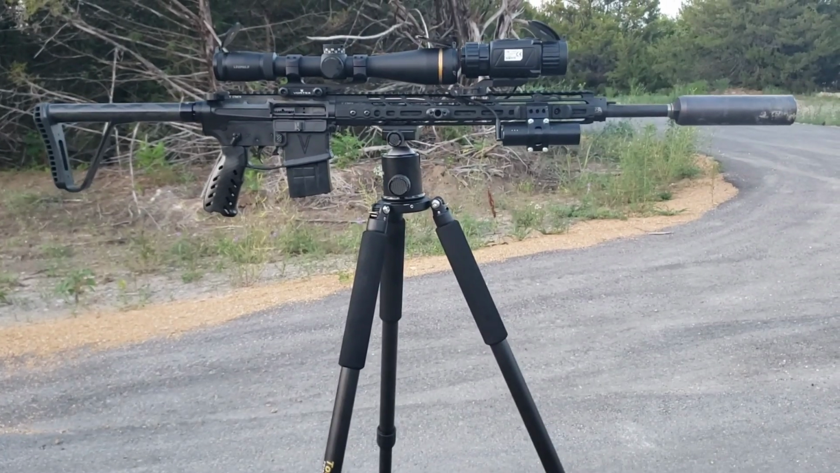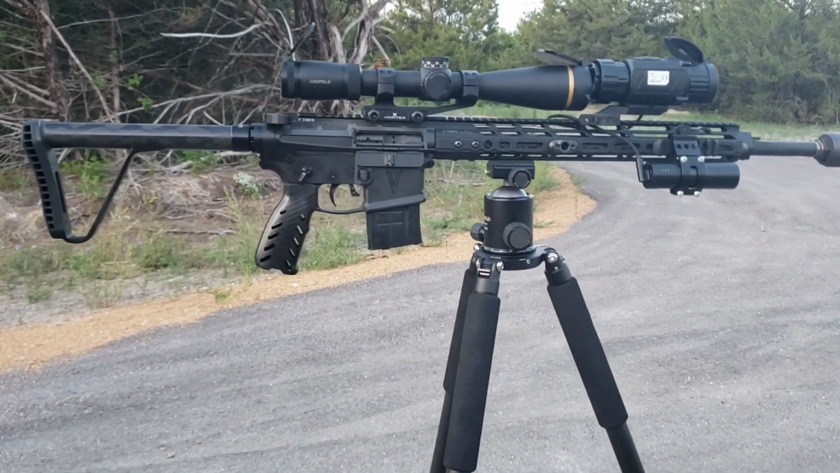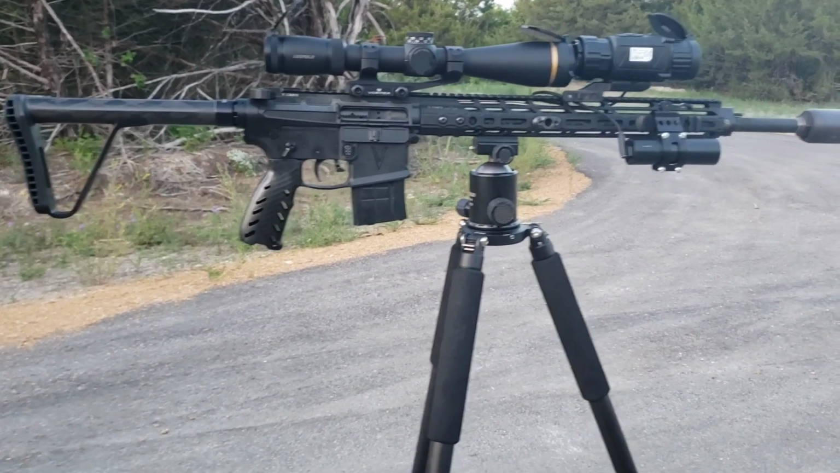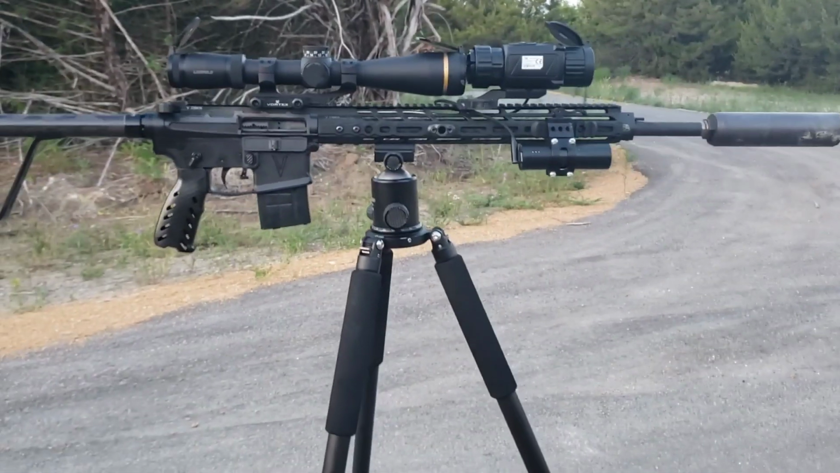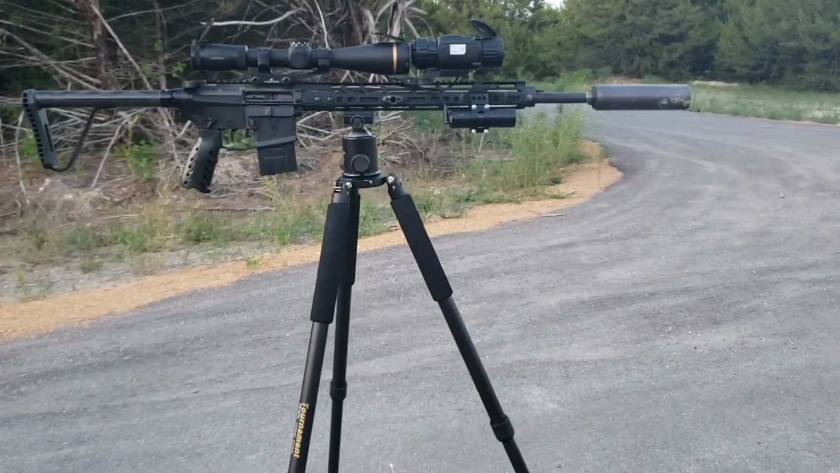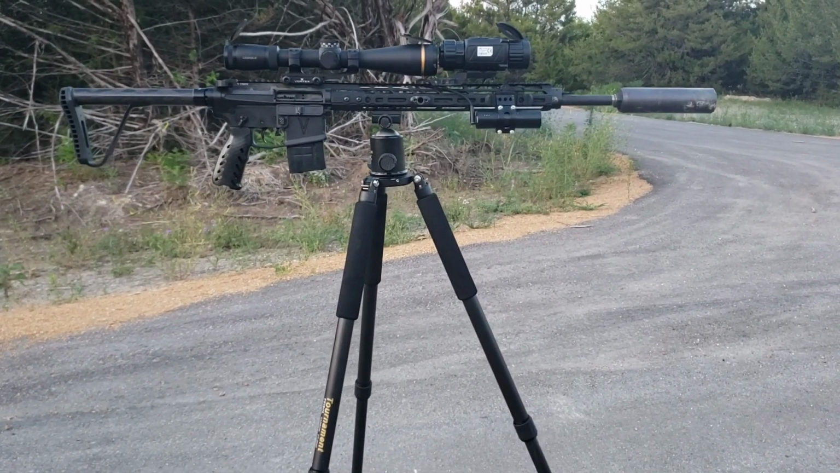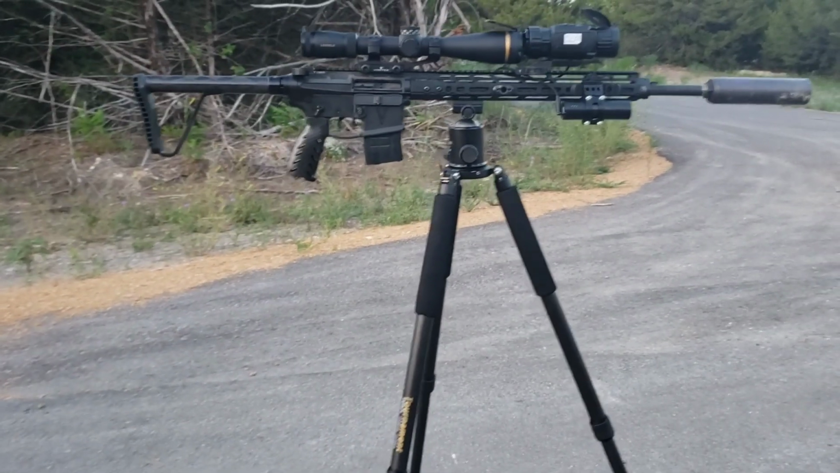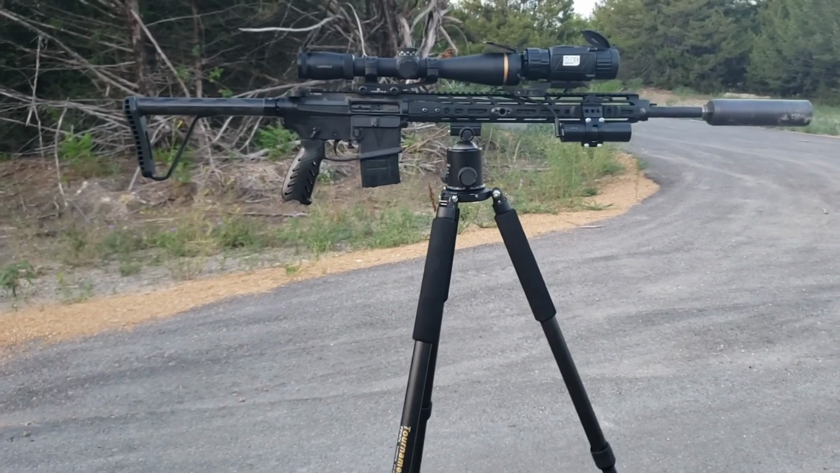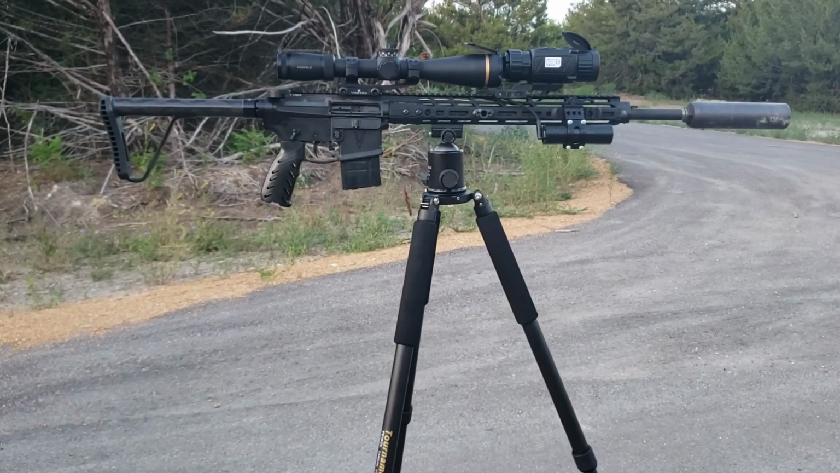I'm going to show you some video of it here pretty soon, but zero is zero. Stacking bullets is stacking bullets. I don't know what else you could ask for. I would say a 3-power scope is probably the maximum you would want for a base magnification on your day scope. 2 or 2.5 would probably be perfect, but the 3X is just fine.